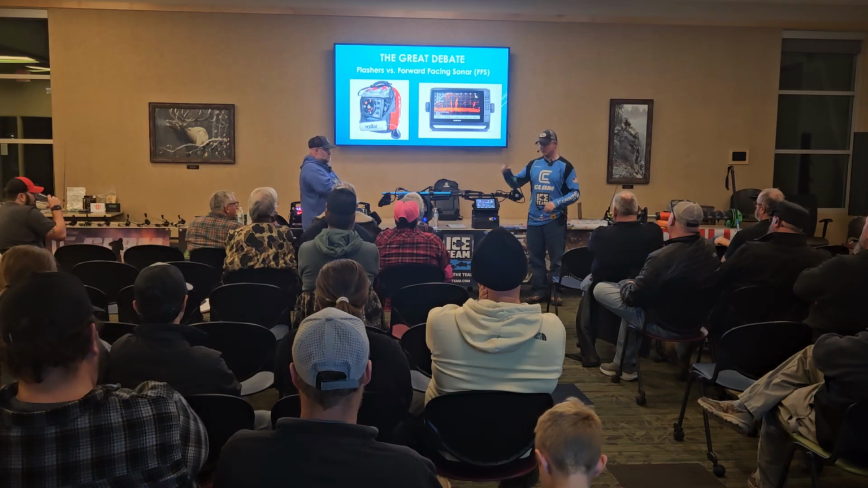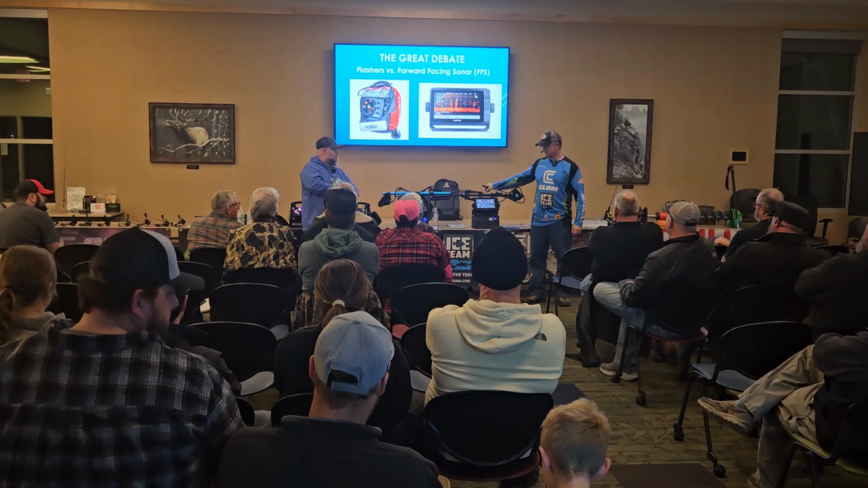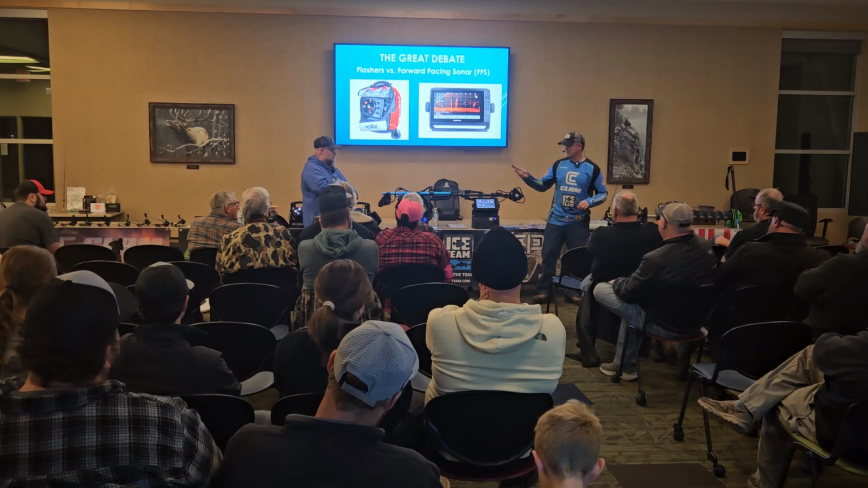But yeah, we both still use a combination of these with our flashers, because these are still kind of weighty. These are a lot more weight than the Vexes are; even mine isn't weighted as much as the LiveScope, but it's still a lot more than those Vexes.